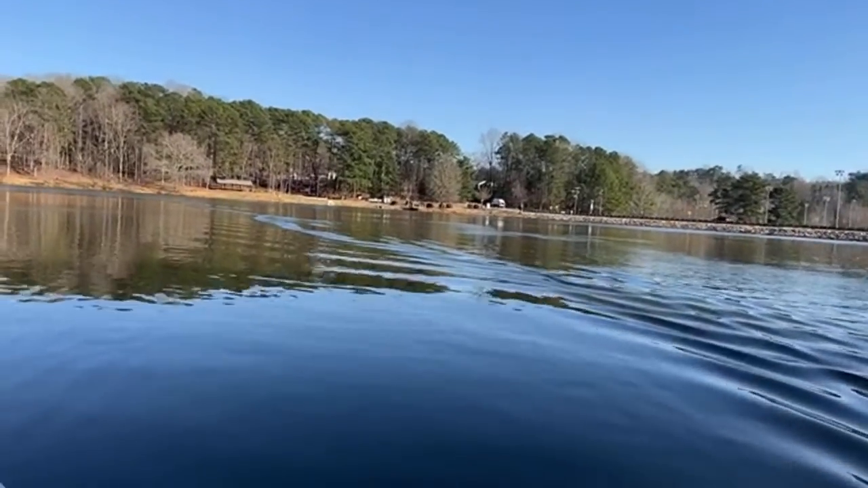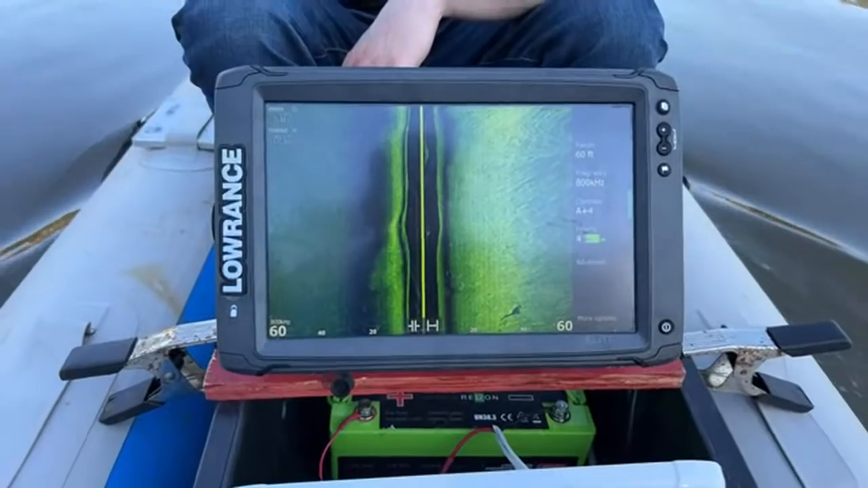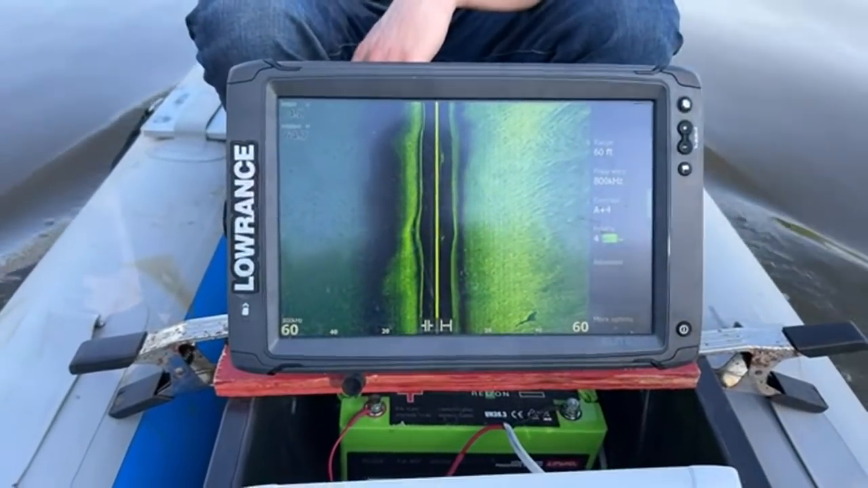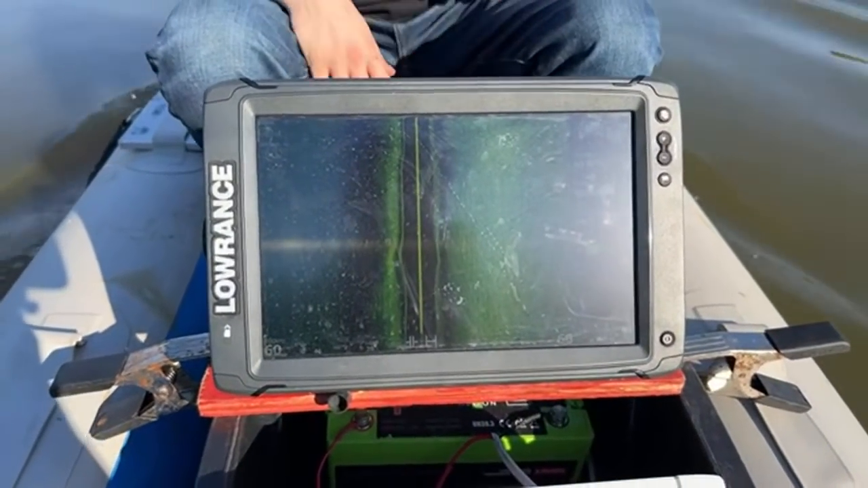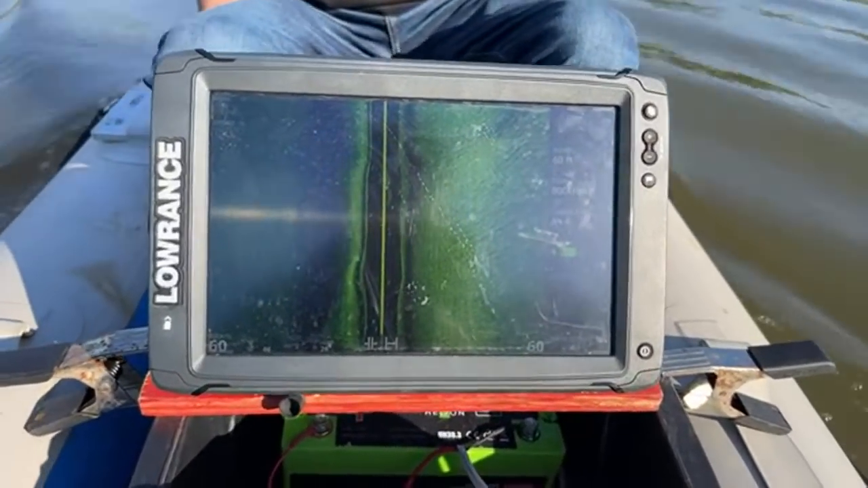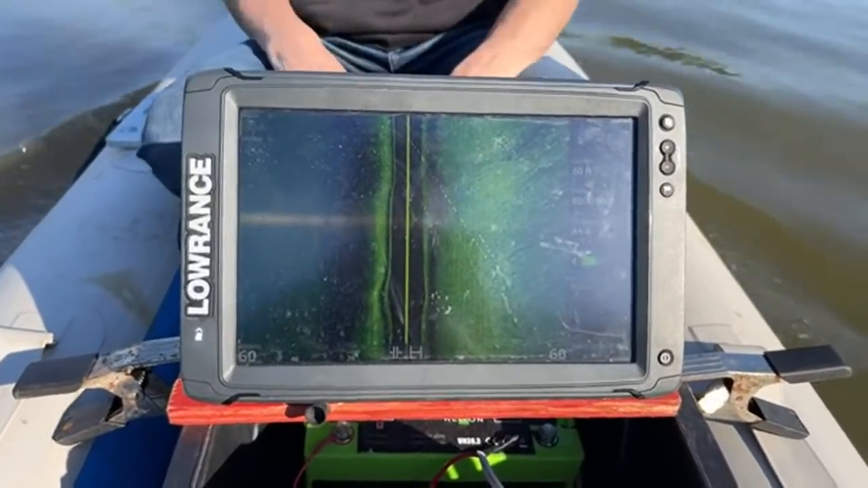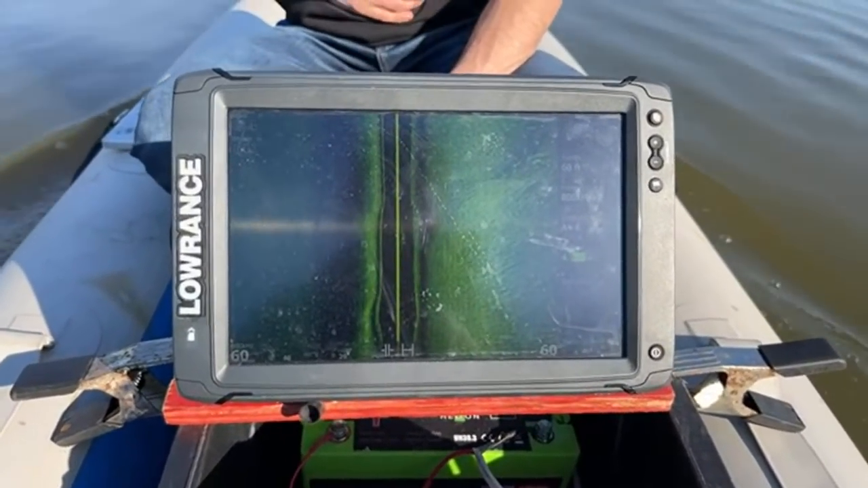It's a beautiful day out here though. You can almost see where I've been out on the lake, so I'm doing a grid pattern right now. Yeah, Humminbird's a great sonar, man. I mean, I have no issues with it.